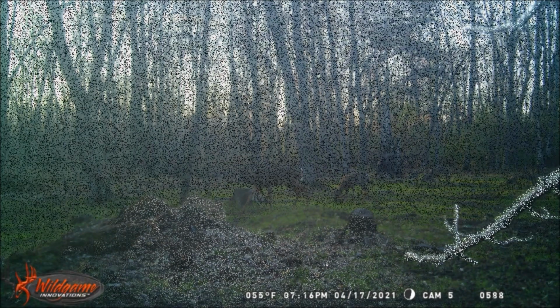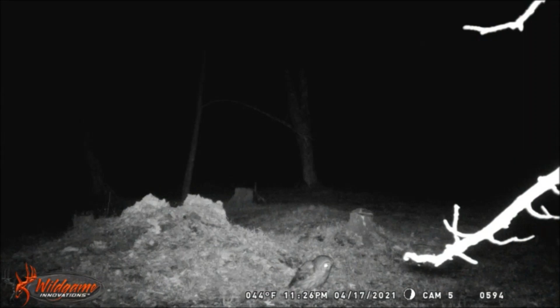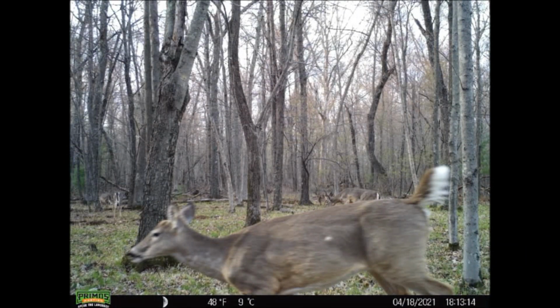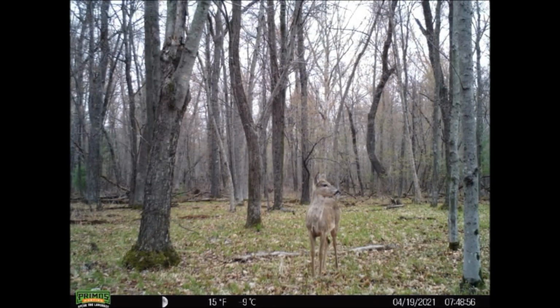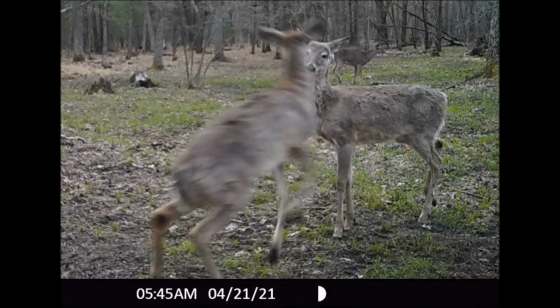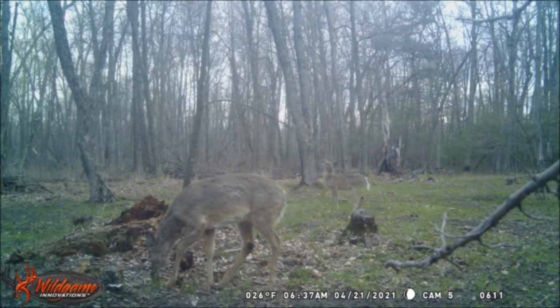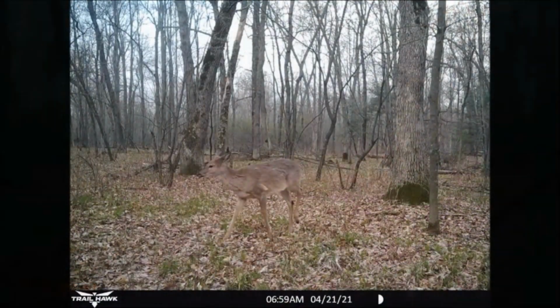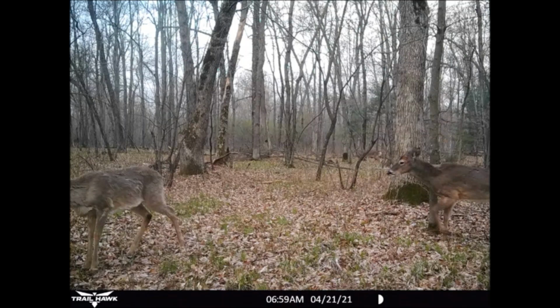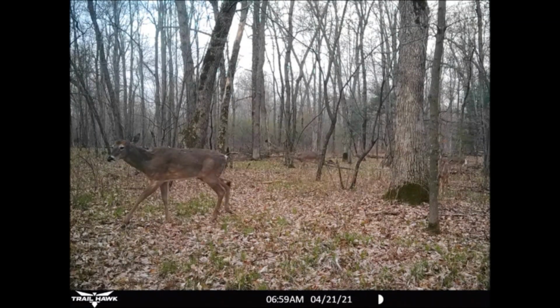Late at night on the 17th, our trail cam captured a barred owl on the ground. Looks like it's focused on its next meal. Plentiful doe and buck activity continued on our 40 acres, so much so that with closer contact, tempers started to flare up at times. Trail activity on the cameras picked up as the deer started to reestablish the trail system that they used throughout the property.